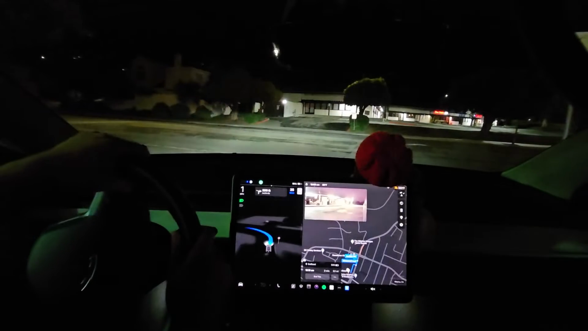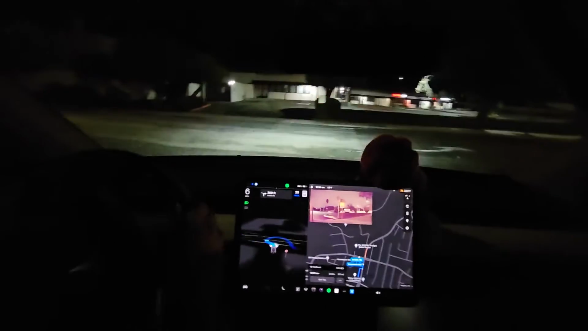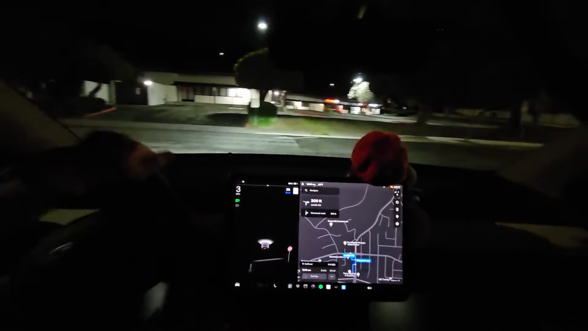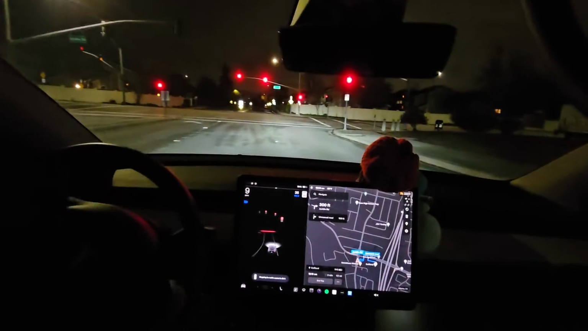Yeah, you see that? I don't trust it in these parking things. Where are you going? Yeah, I don't trust it in these. It can't handle it. It's just eating up my tires.